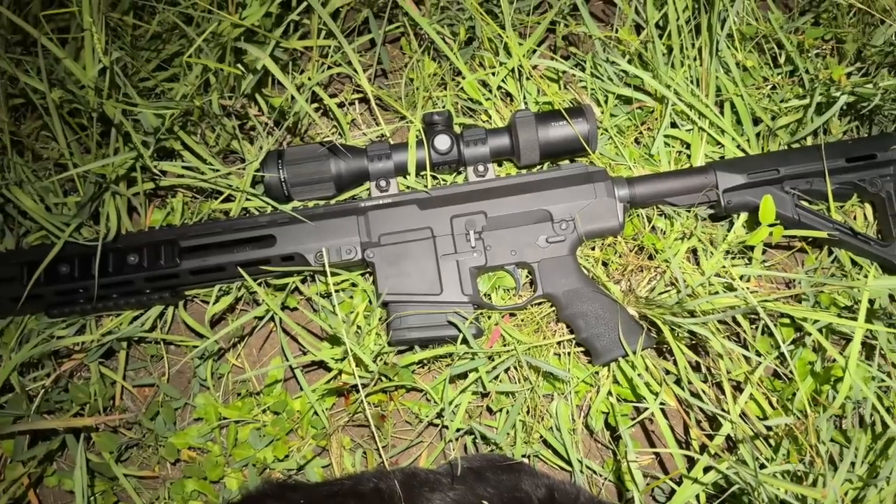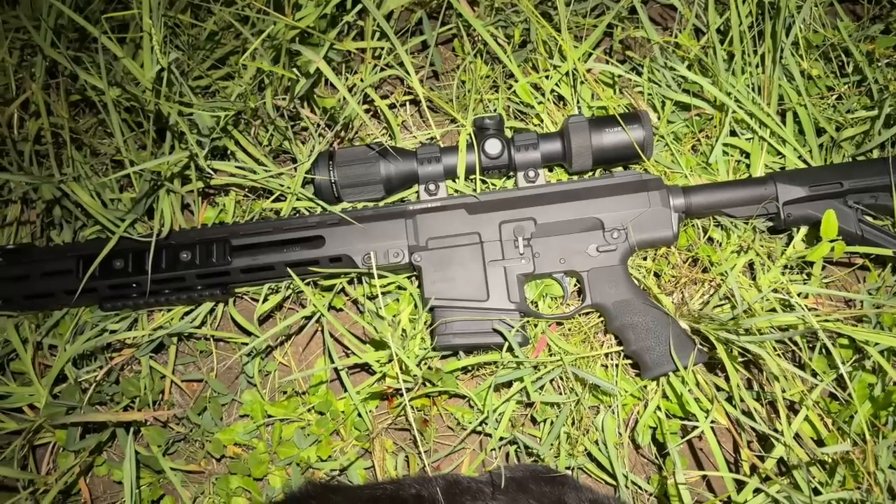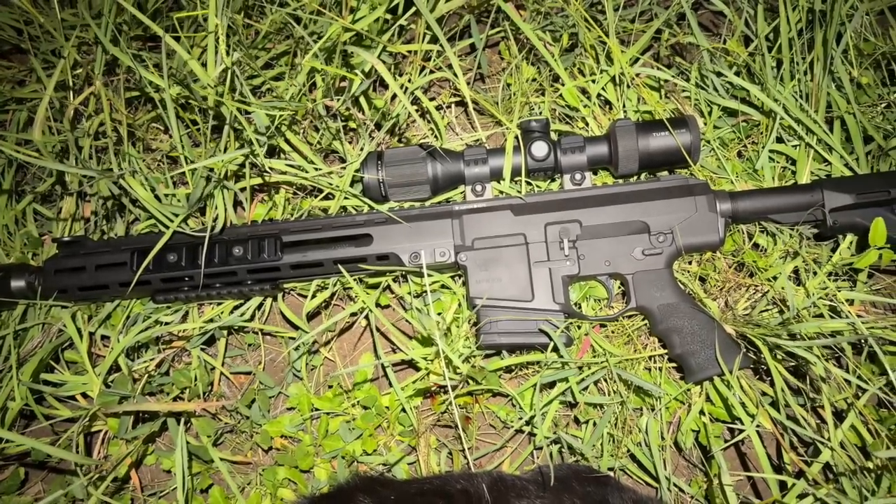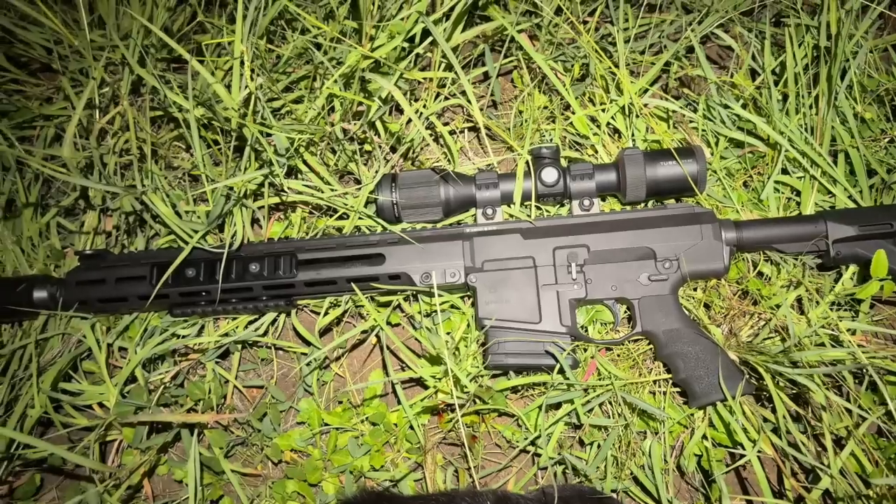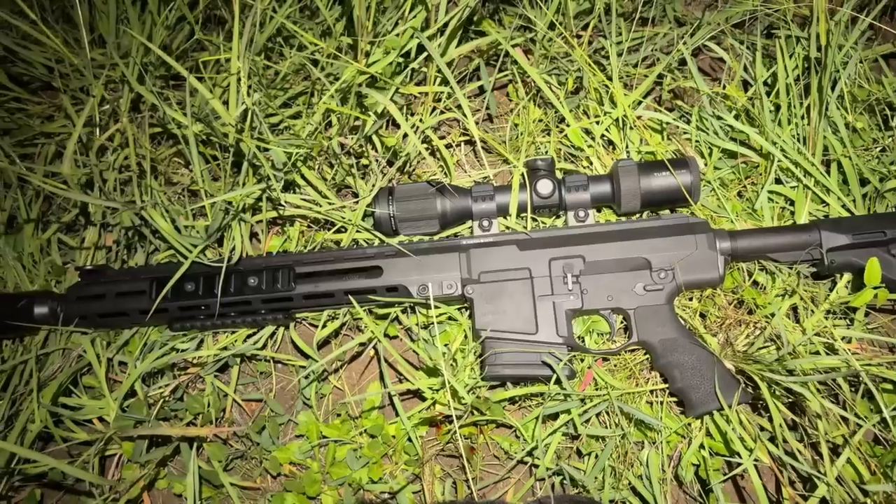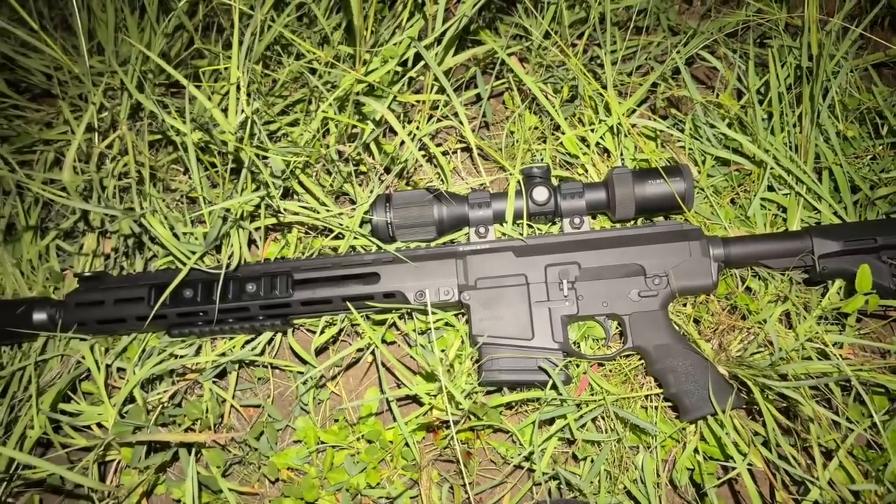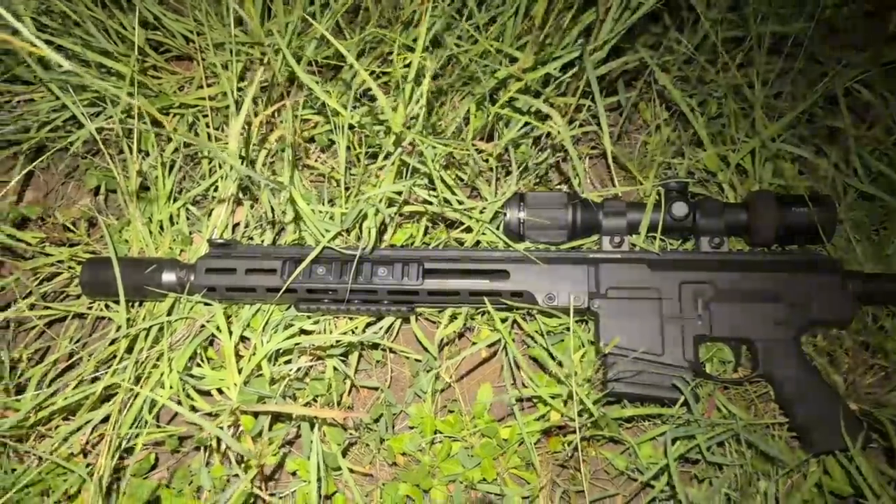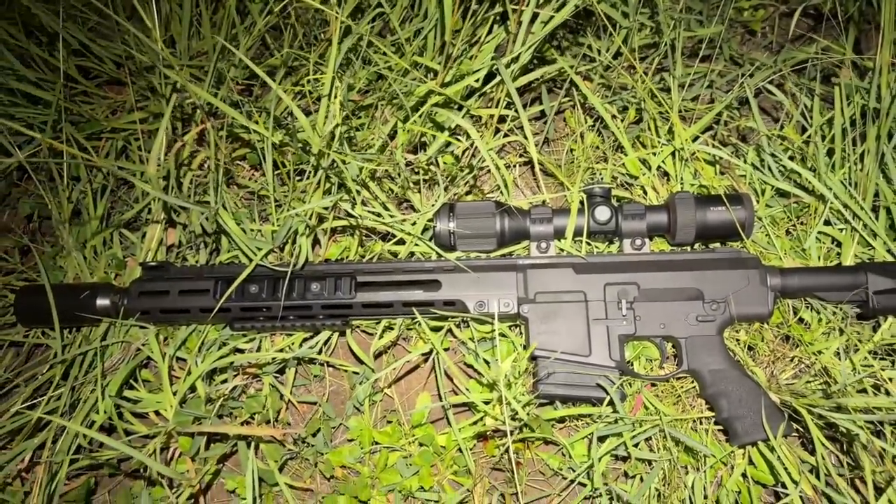and I put the Hogue finger groove pistol grip on the bottom, and I also put a Victor Precision trigger in it. So really nice two-stage trigger, definitely worth the money. They are a bit pricey, they're about $400 or $500 or something, I think. I actually took this one out of my semi-auto 22 to put in this one. So yeah, really nice little setup.